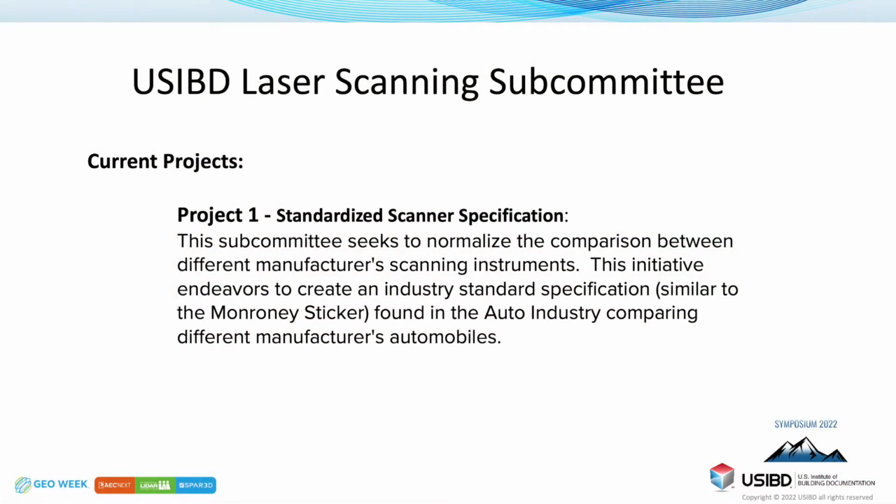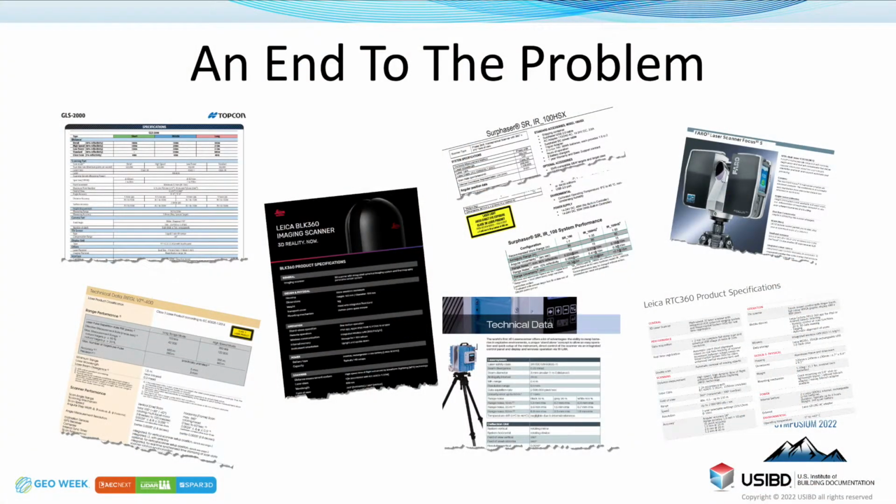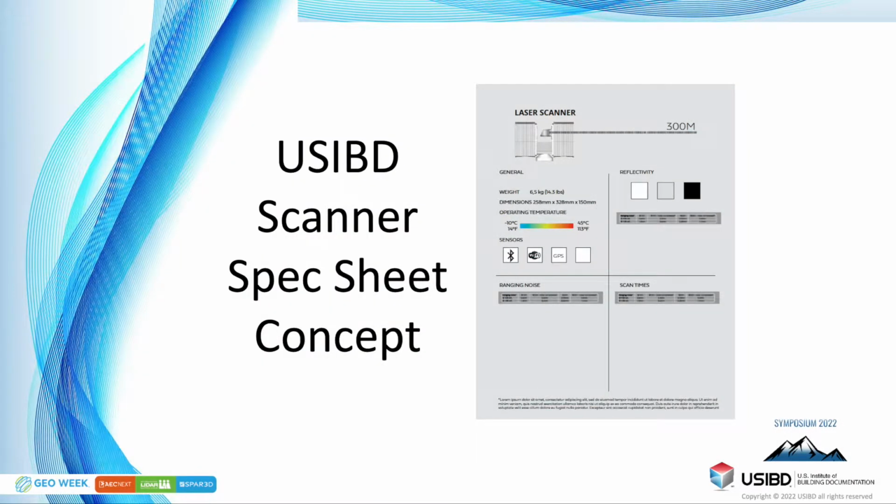So yeah, there's basically two current projects going on in our scanning subcommittee right now. One is the scanner spec sheet, which we just had a whole session on. Here's what we're dealing with today: how do you compare all this? This is an older version of what Chris had up there earlier, but same kind of concept.